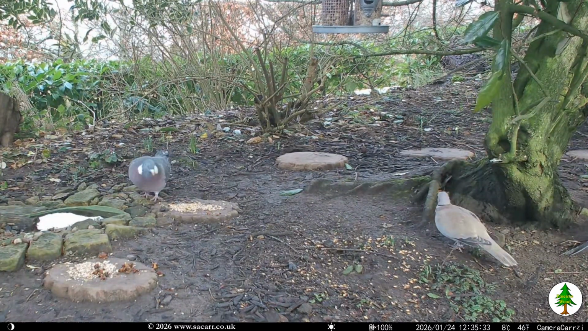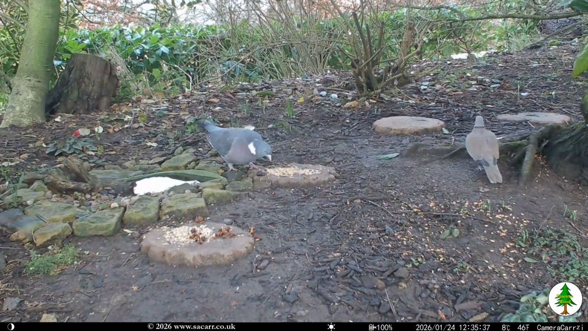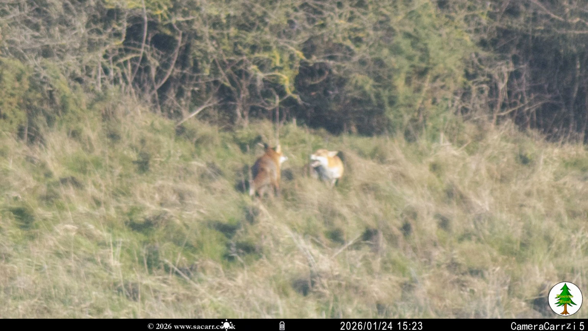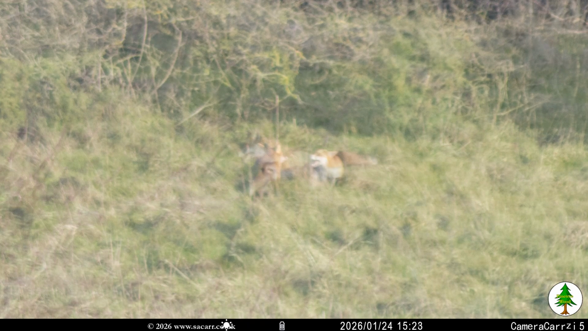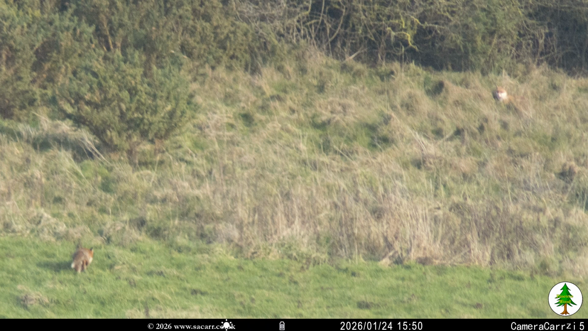Mid-afternoon, while doing some video editing in the lounge, I noticed what initially I thought were dogs on the hill over the road. A closer look showed them to be two foxes. They are probably our garden foxes, as the camera often spots them heading up the garden in that direction. I grabbed my DSLR camera with the 70-300mm zoom lens and caught a few pictures.